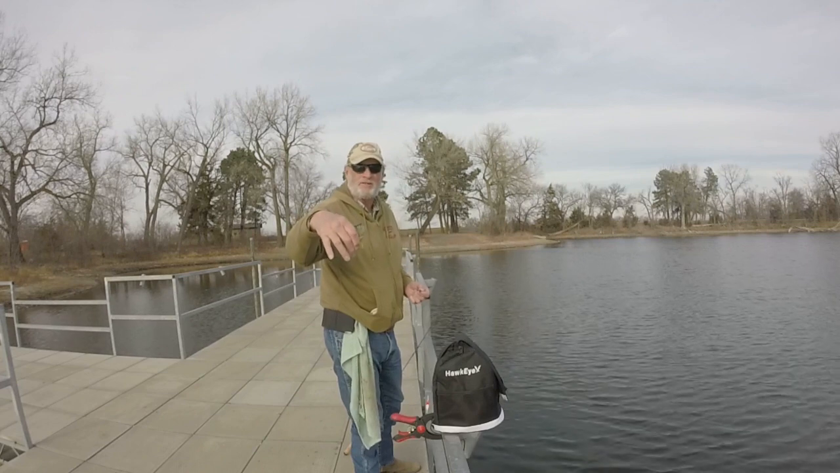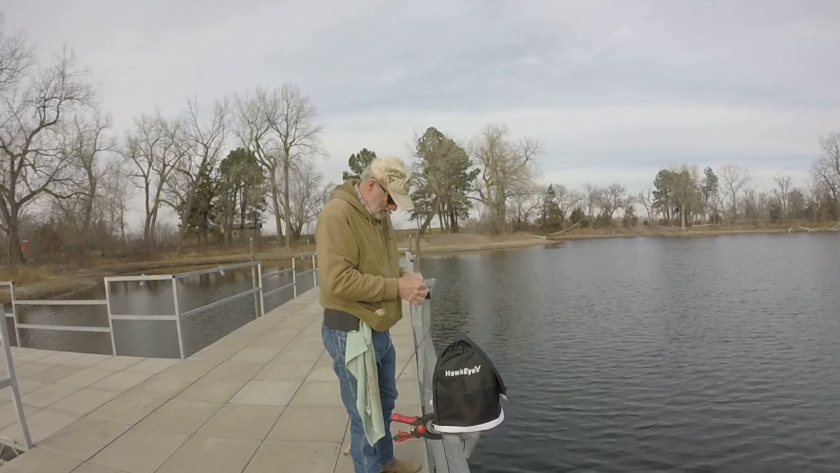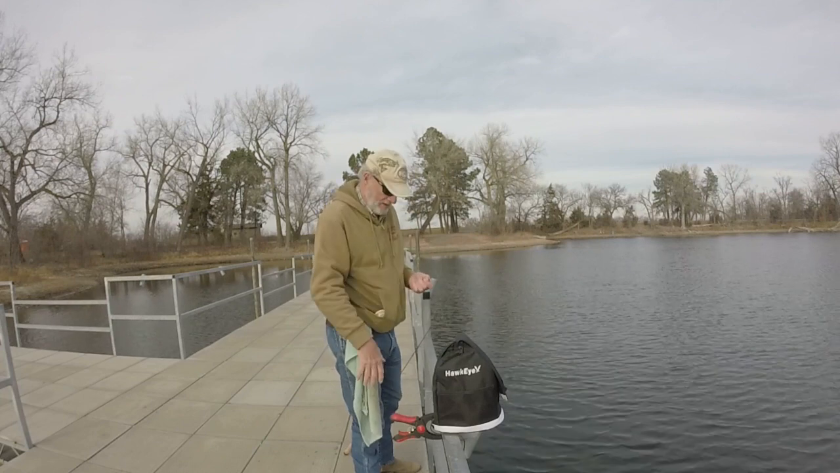And these are probably not a pure sunfish. This is probably a bluegill sunfish hybrid. I'm sure they're interbreeding down here. But they got the bigger mouth like the sunfish does.